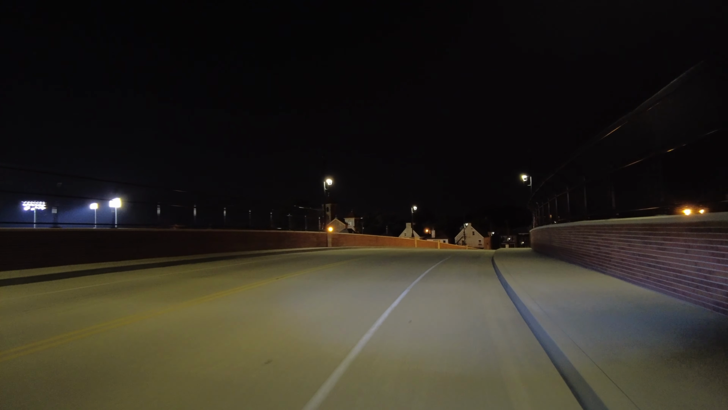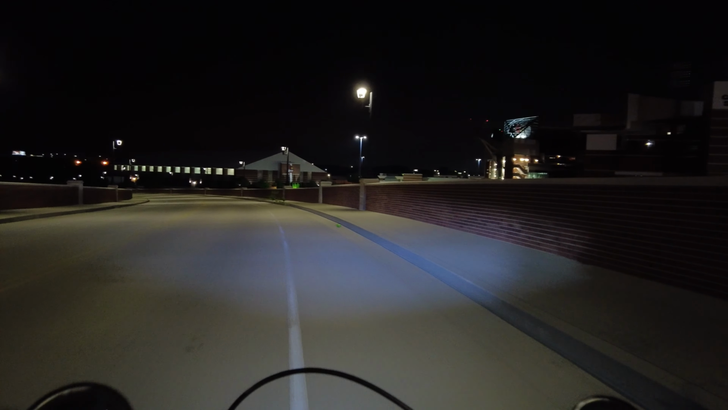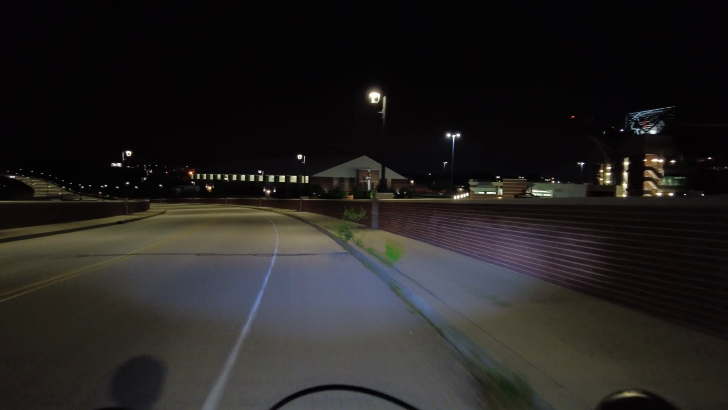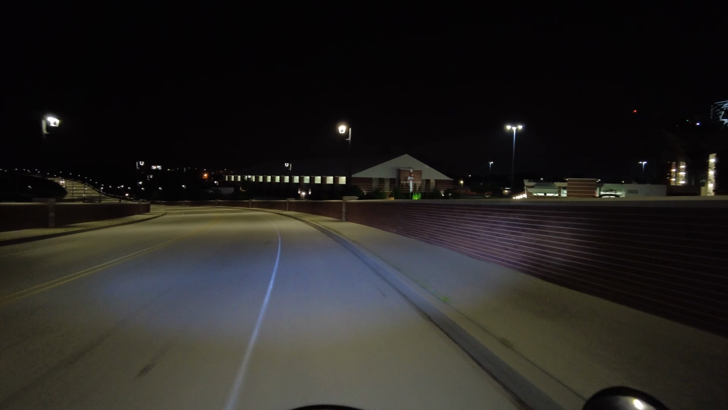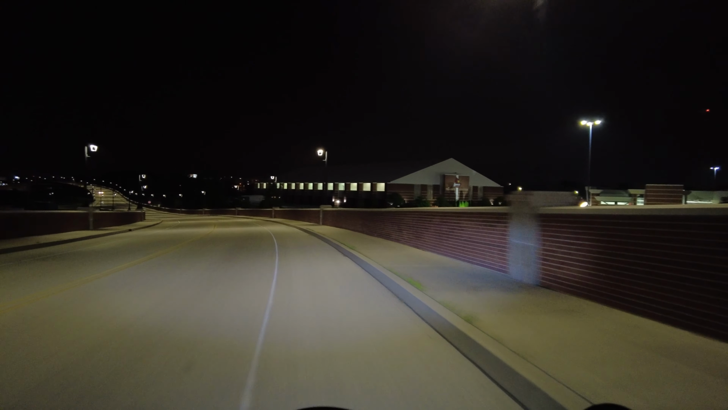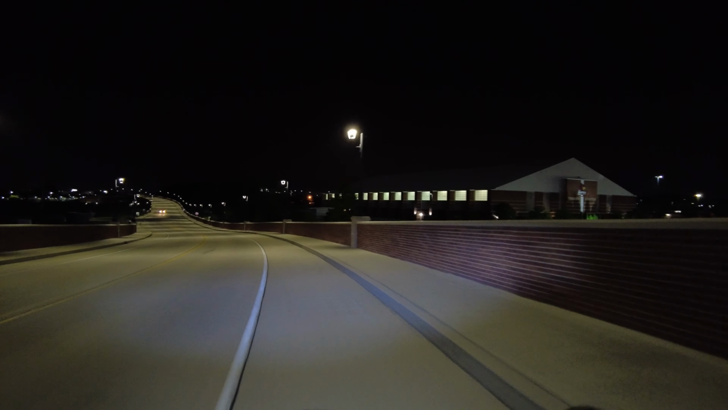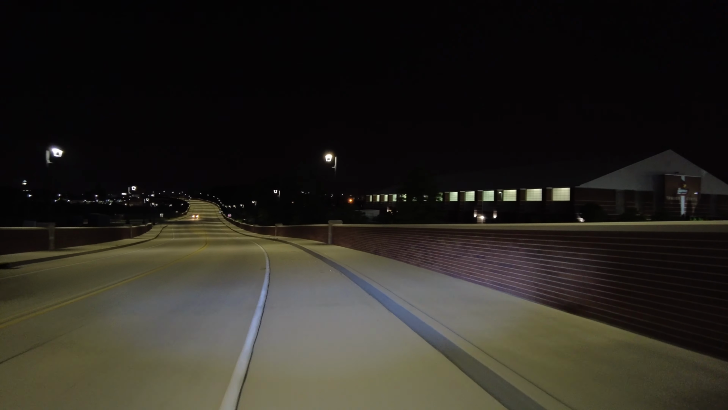So then, yeah, I'm going to turn around. I'm not going to go all the way down this to 3rd Street. I don't really want to do that. And then I'm going to go back down towards the school and ride through campus. And if you keep going down this, you also go past the baseball stadium, which is the Jim Patterson baseball field, where the University of Louisville baseball team plays.